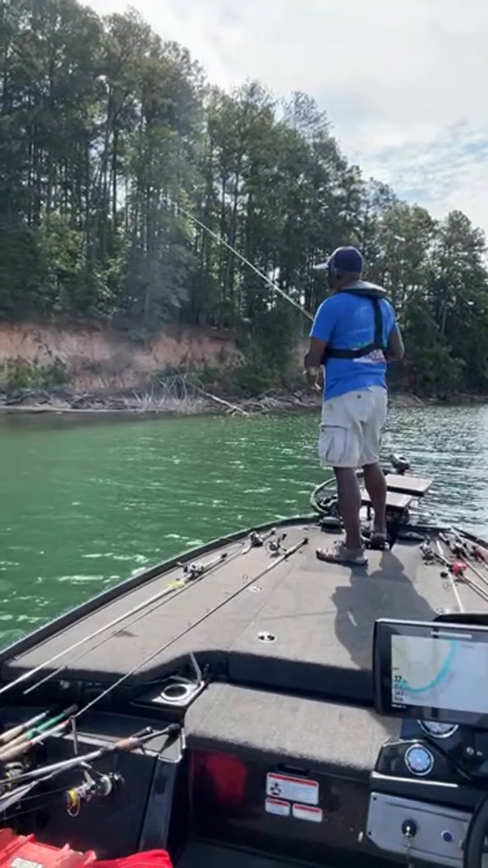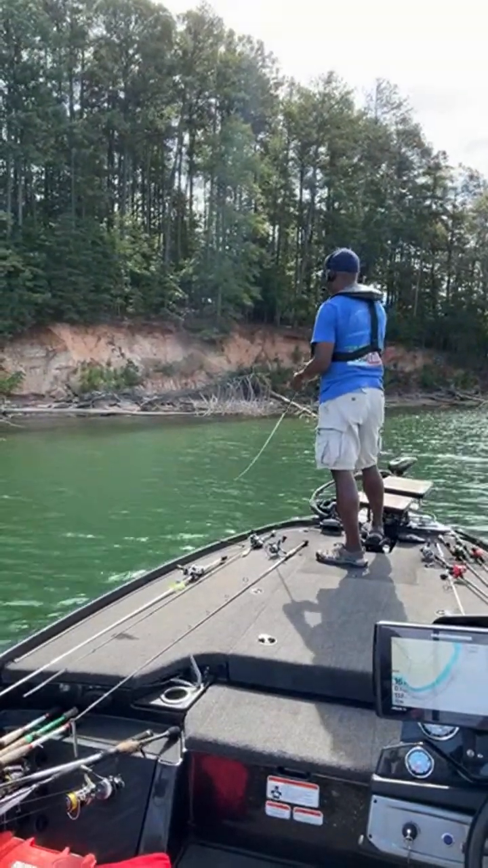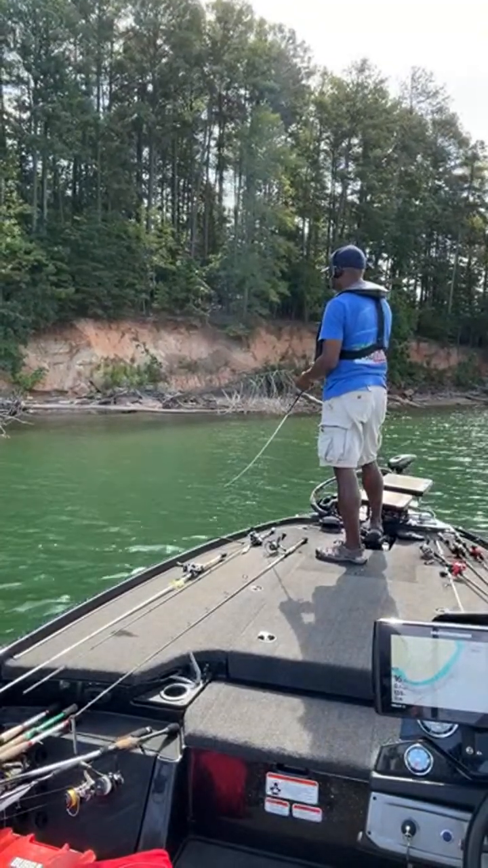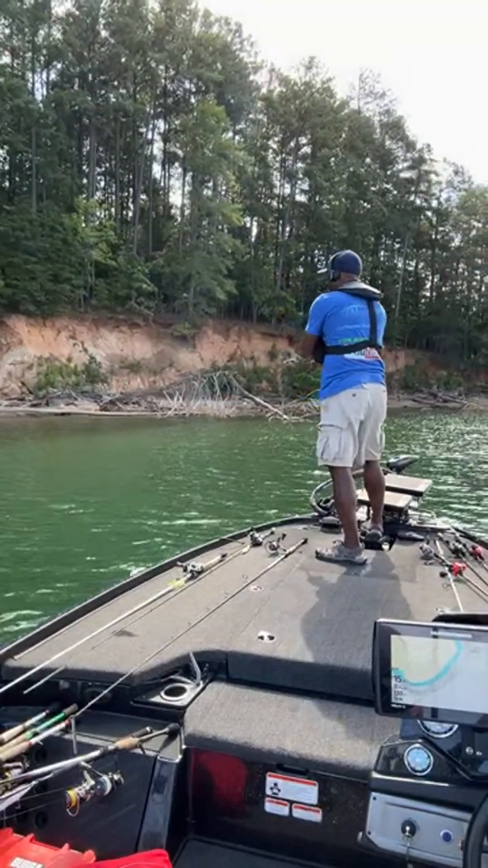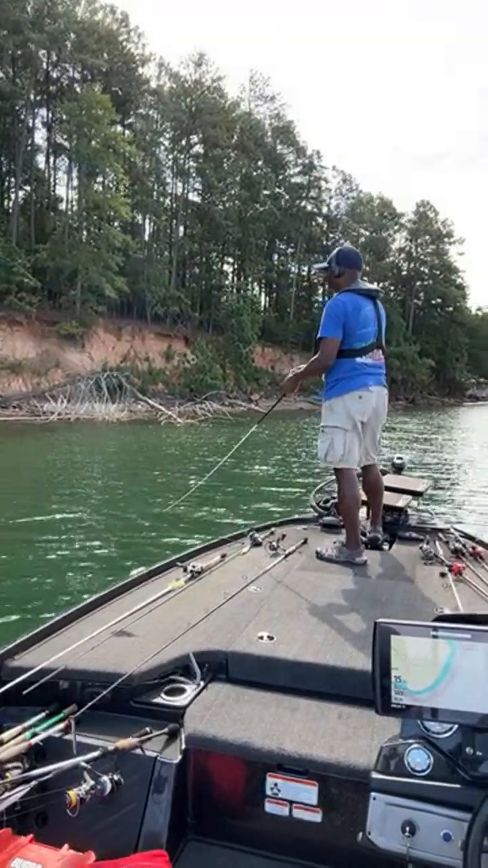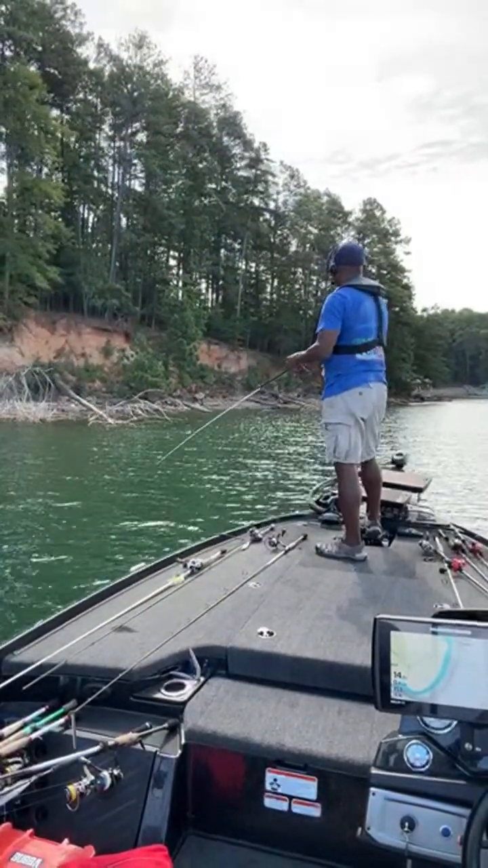That laydown comes out pretty far. See if I can get something to come out of that laydown and grab that, and that is a no-go. Let's put this crankbait right up there in those branches. There we go. Right at the edge. No takers.